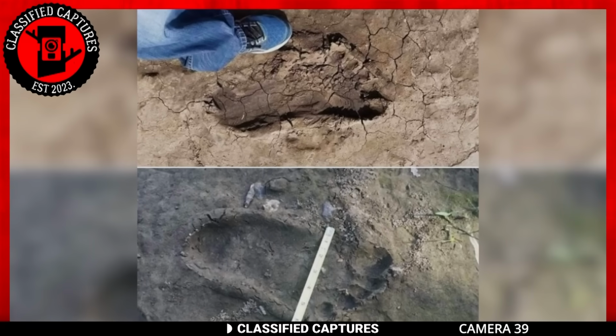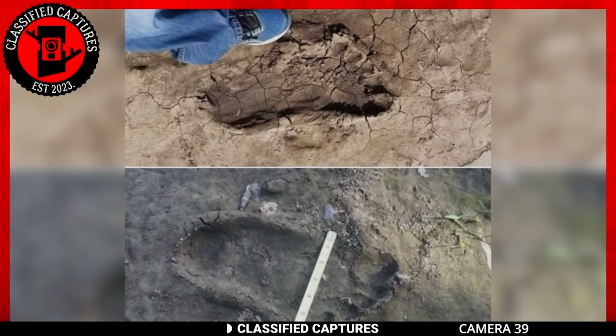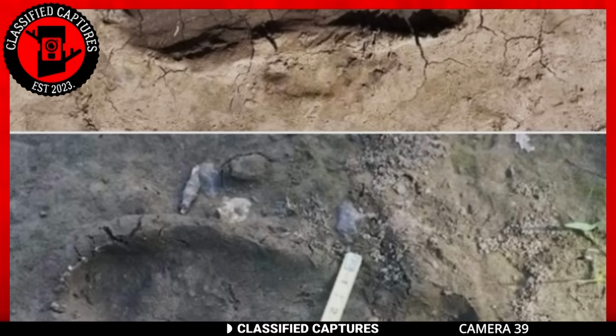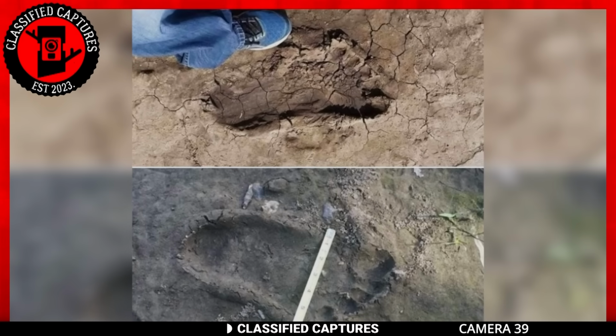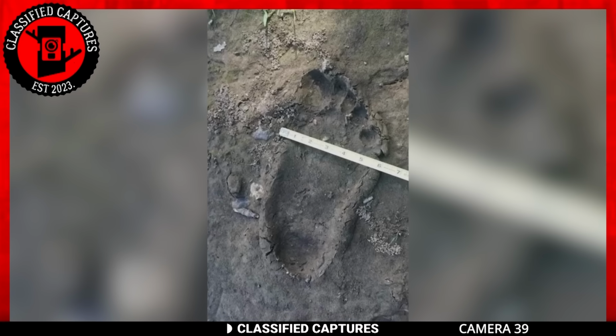Bear in mind that this was captured as far back as 2019, so have a look. The footprints, likely made on a muddy day, appear in the video as significantly larger than man's feet, possibly 2 to 3 times the size. Given its depth in the ground, we can deduce that whatever made it is quite large and very, very heavy. Do you know any creatures that fit the bill?